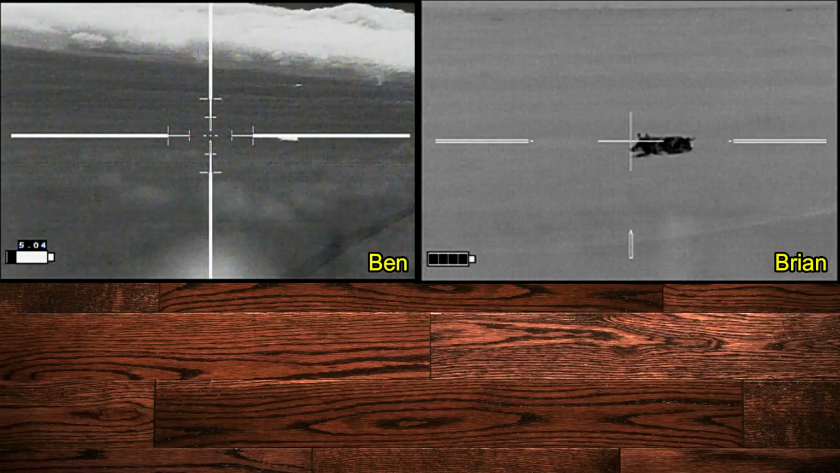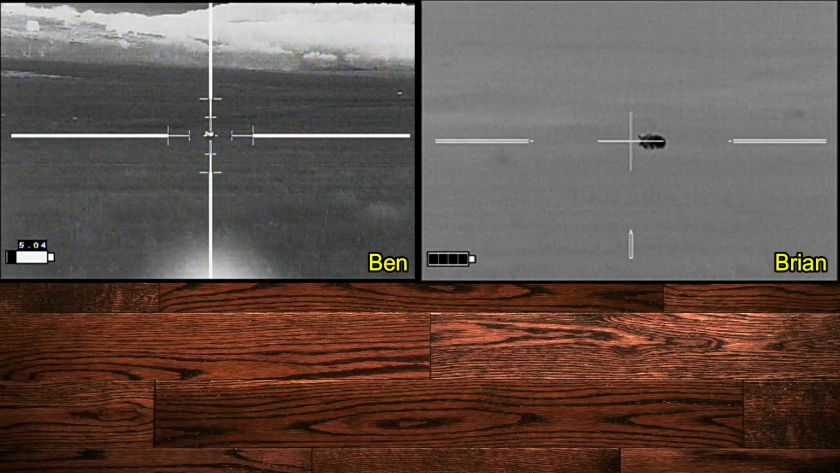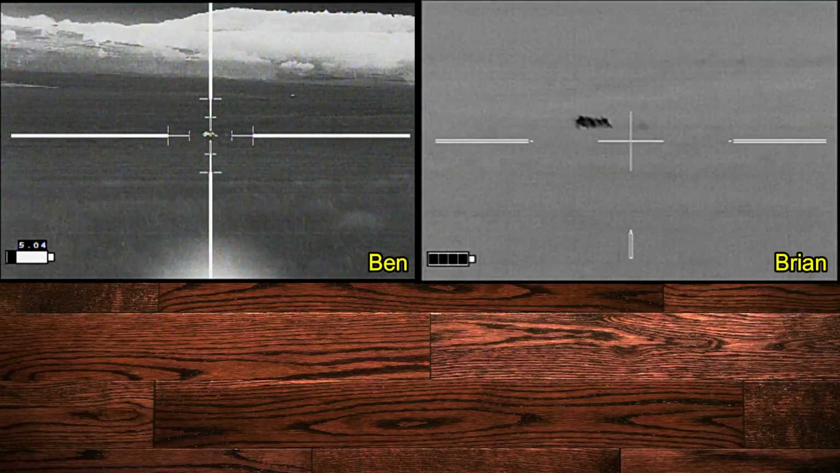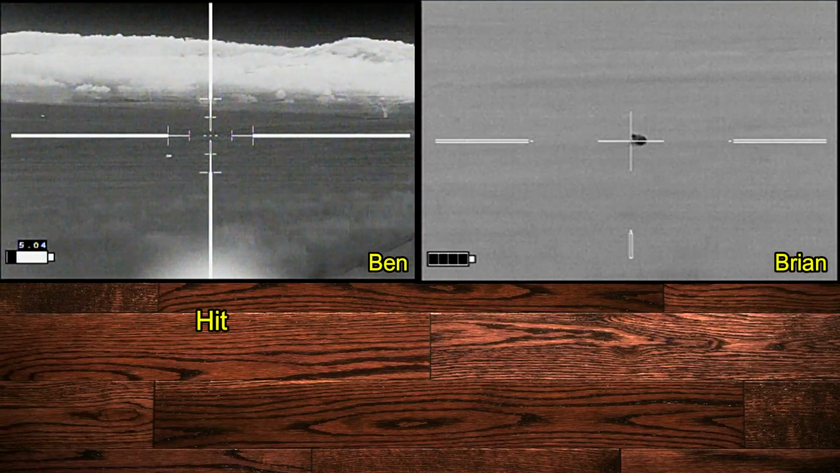We both try to drop shots down to the hog's back, and both shots missed. I connected with my follow-up shot. Ben connected right there.